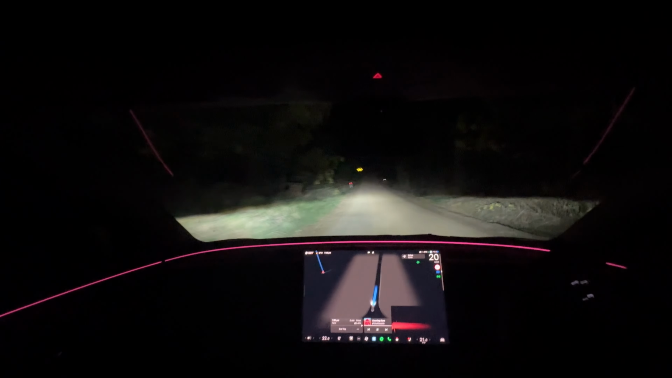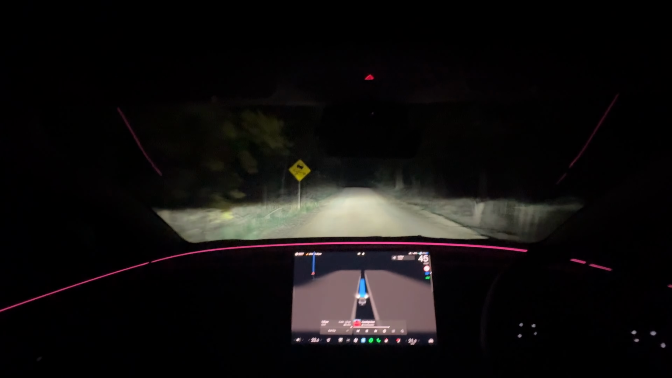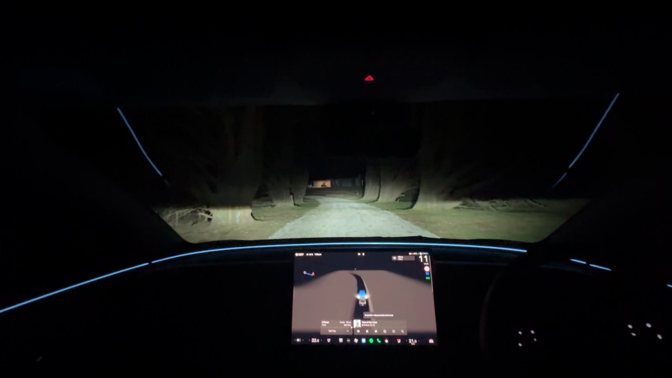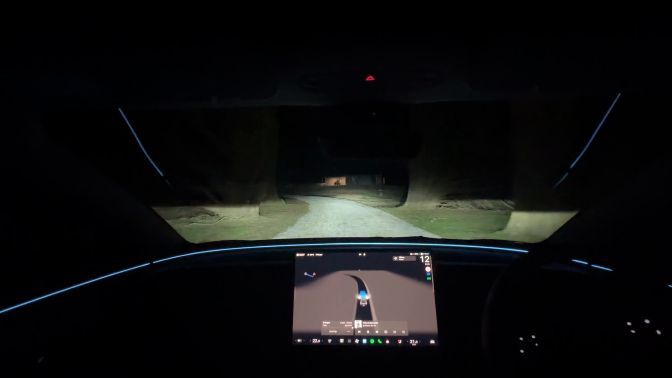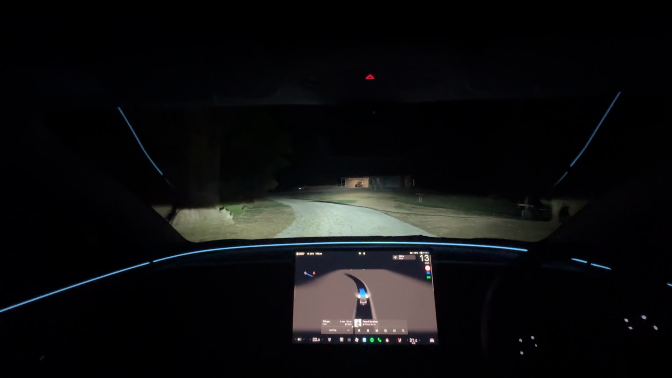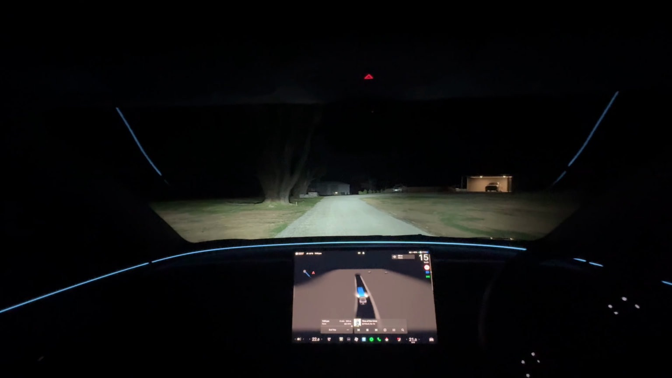It got close to that bit on the left, but not close enough that I was uncomfortable with how it did it. As we pull into the driveway, I am truly impressed. I re-engage FSD due to a navigational error, and it just makes its way down this freshly laid driveway with absolute ease. The visualizations are perfectly representing the driveway, despite not being able to see that far ahead. It drives flawlessly down the driveway.